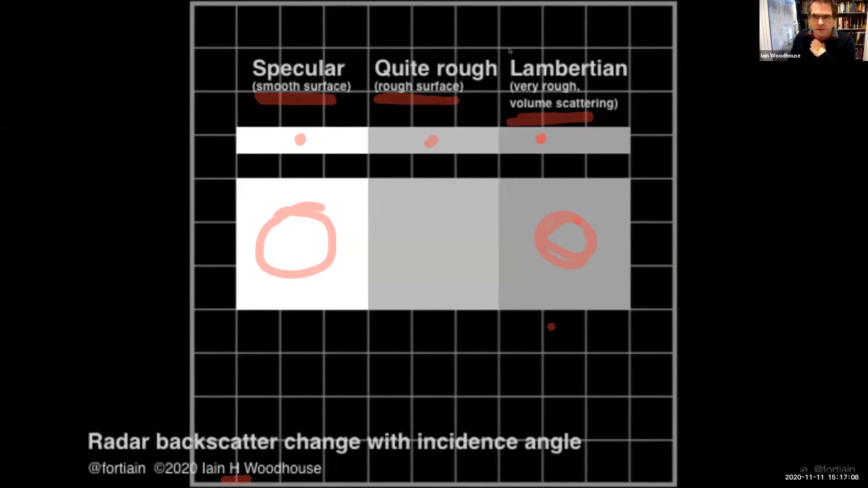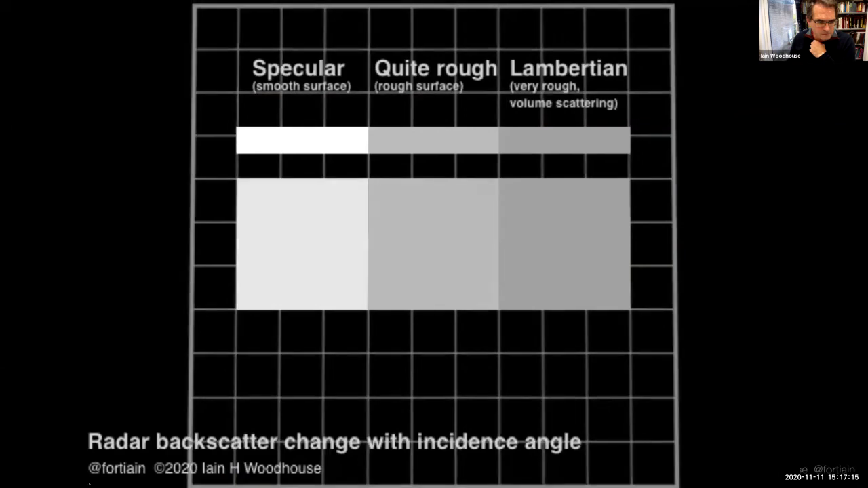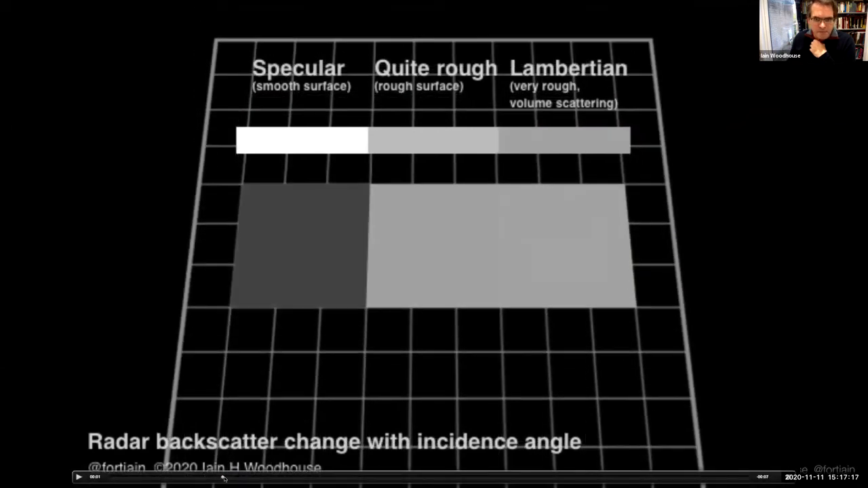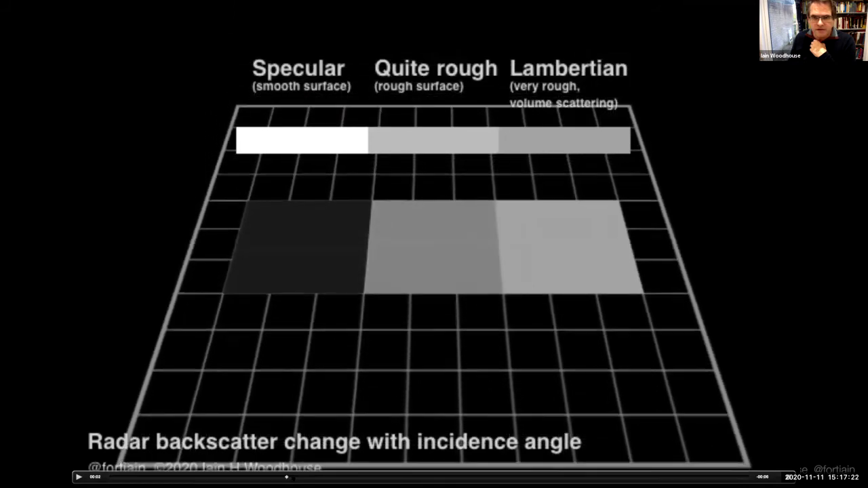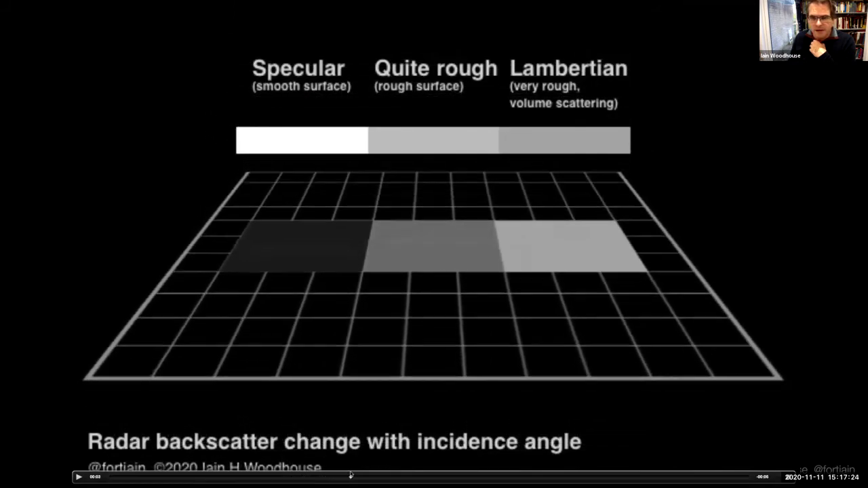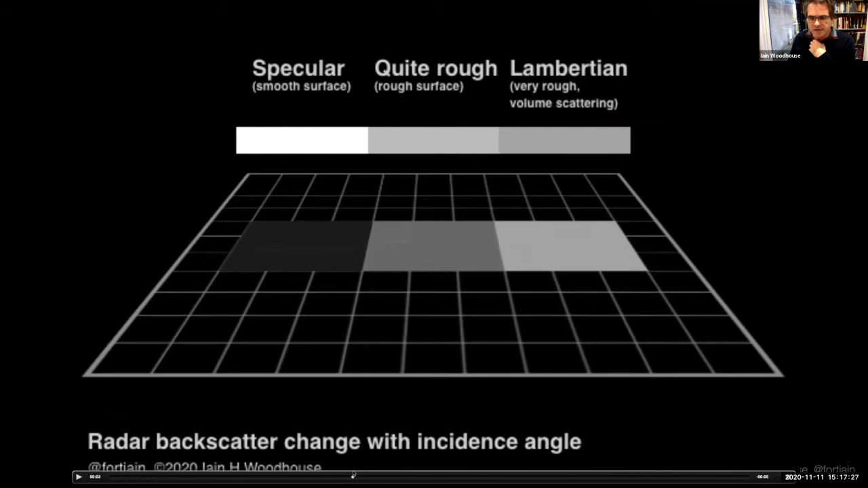Let me clear all those drawings and then go back. So the specular surface drops off really quickly, and the rough surface drops off slowly. By the time you're looking at it at this shallow angle, the very rough surface is the same as it was right at the beginning. The rough surface is darker than it was at the beginning, and the specular surface is very much darker than it was at the beginning.